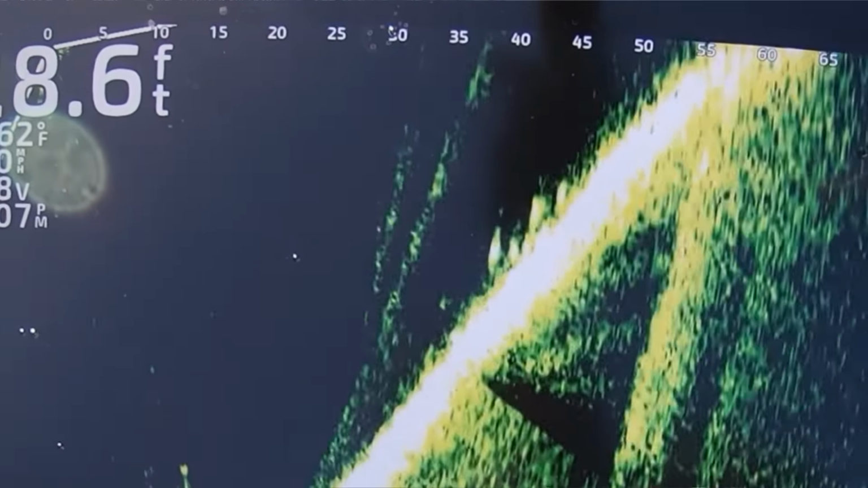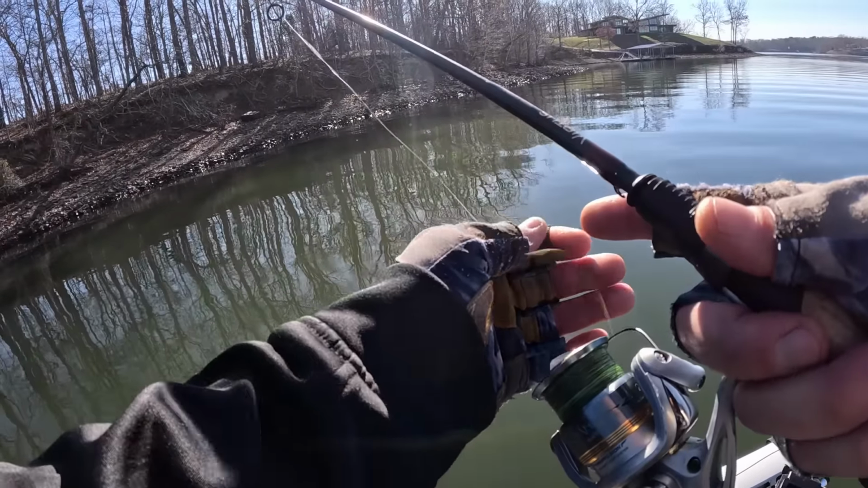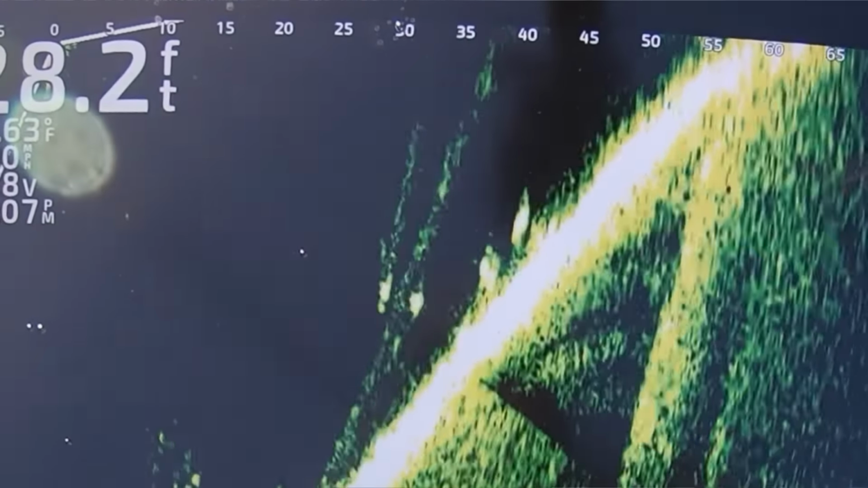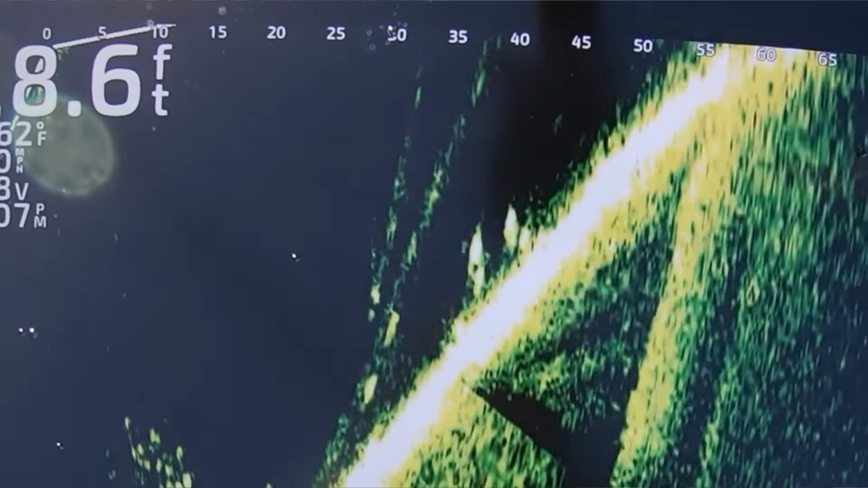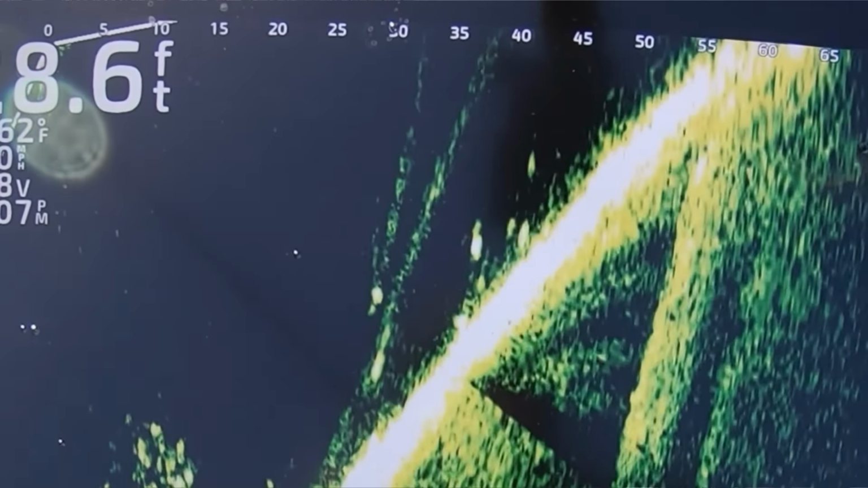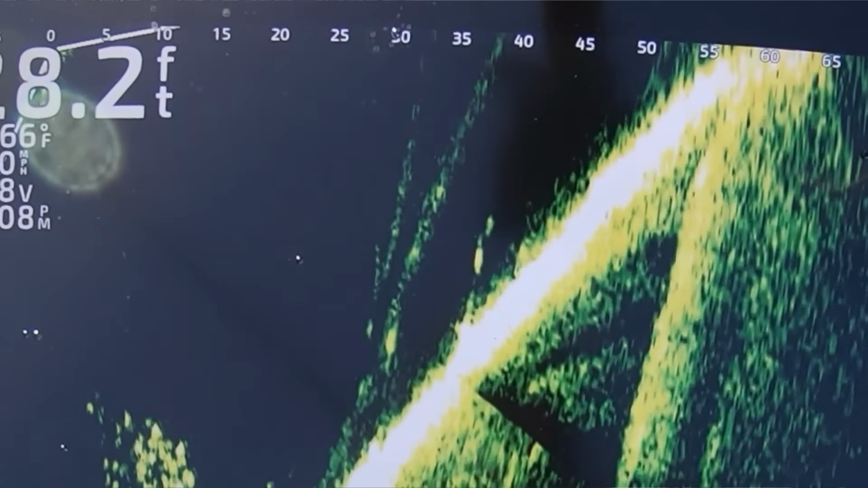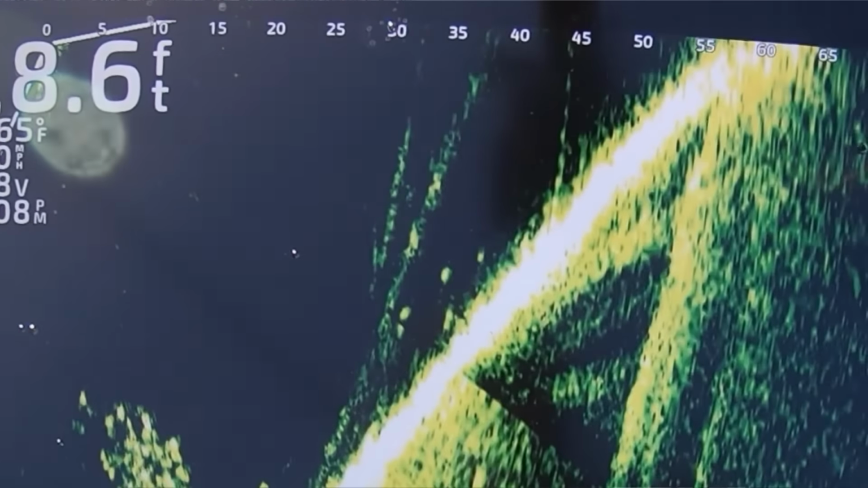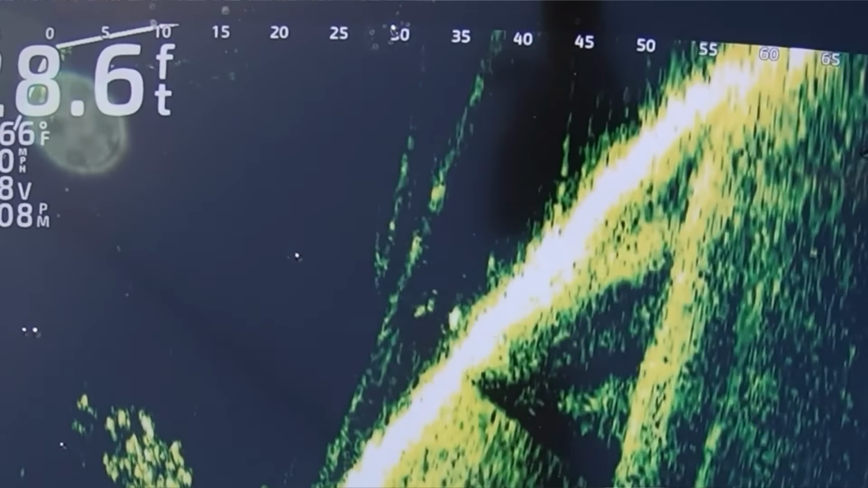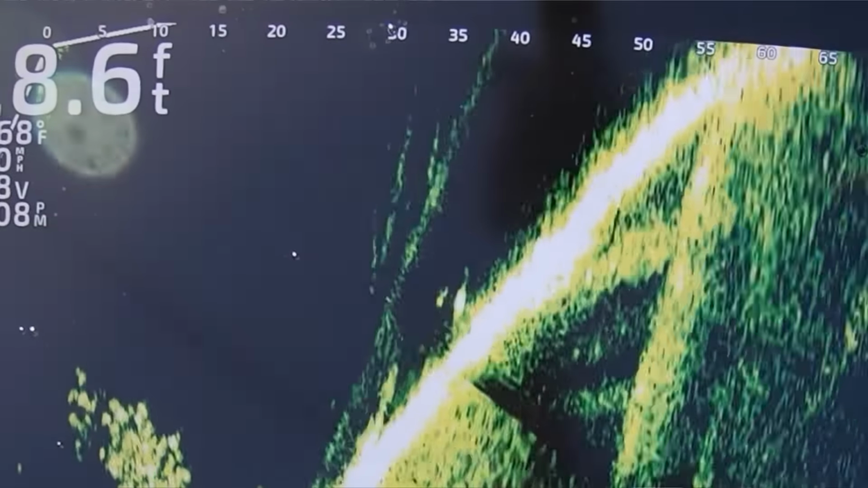Look at that. Look at there, right there. They're right there. Probably won't even be able to see this minnow. There it is. We're gonna get bit. Come on, fishies. Missed him slightly.